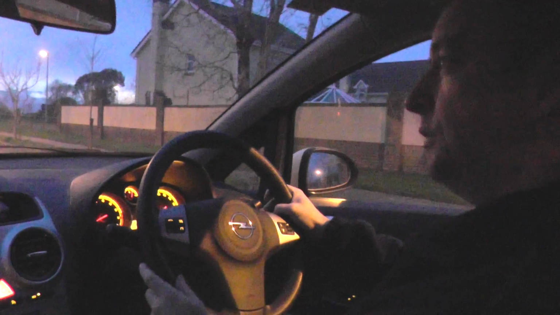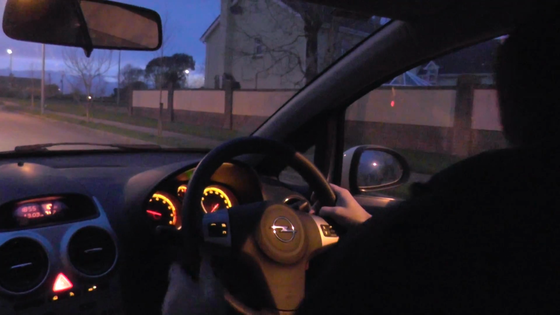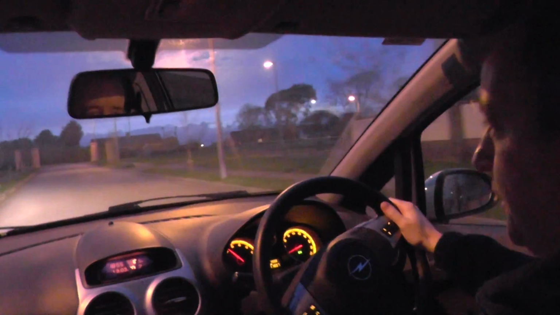I'm going to move off now, so I'm going to first gear, I indicate, checking my 3 mirrors, blind spot, and I'm just double checking those mirrors as I'm pulling away in case anything comes along here. Straight into second gear here then.